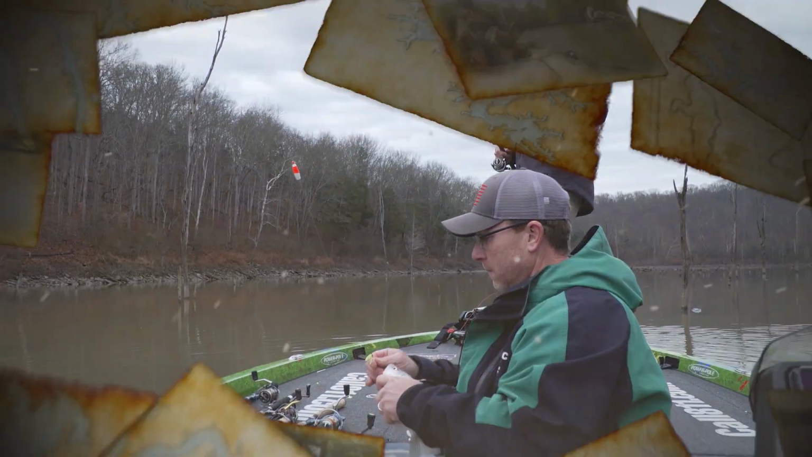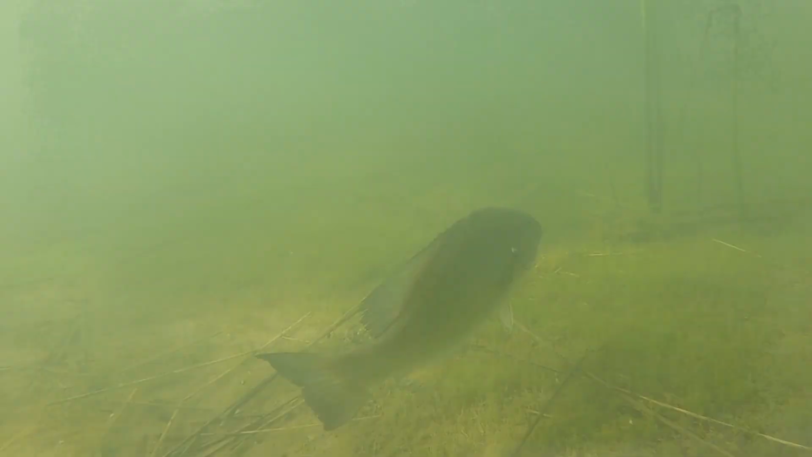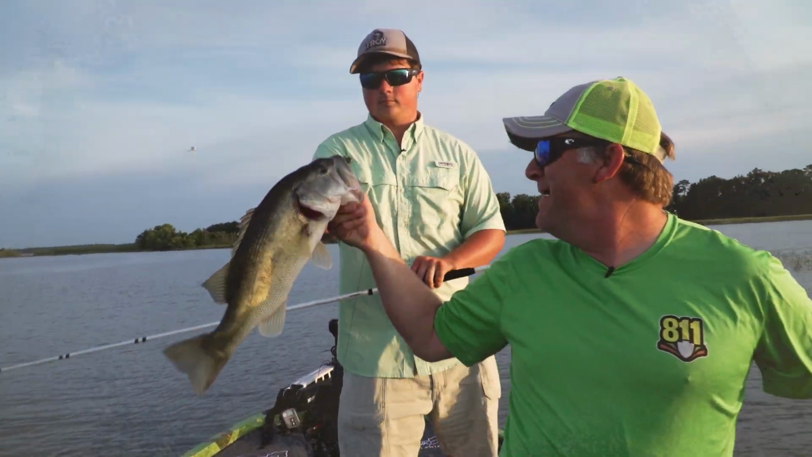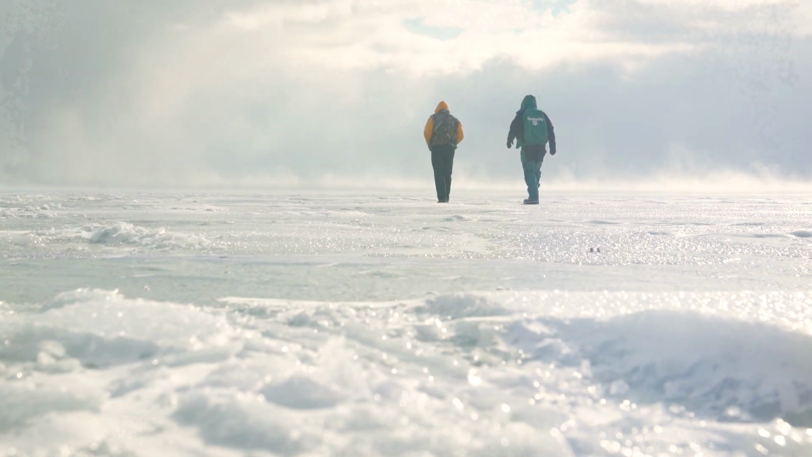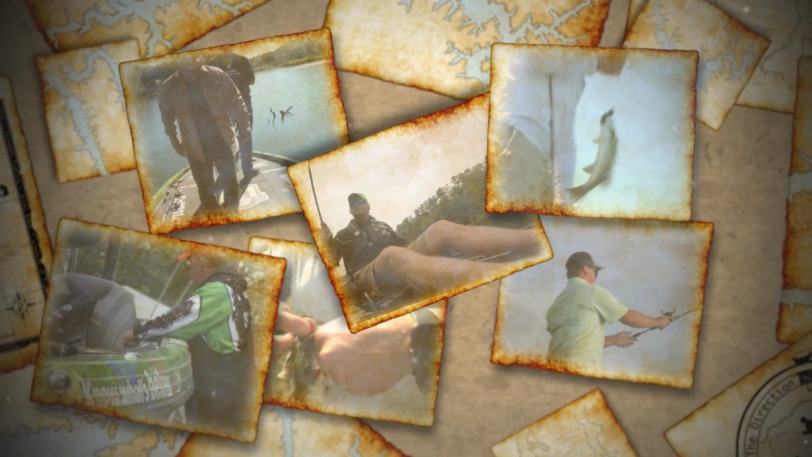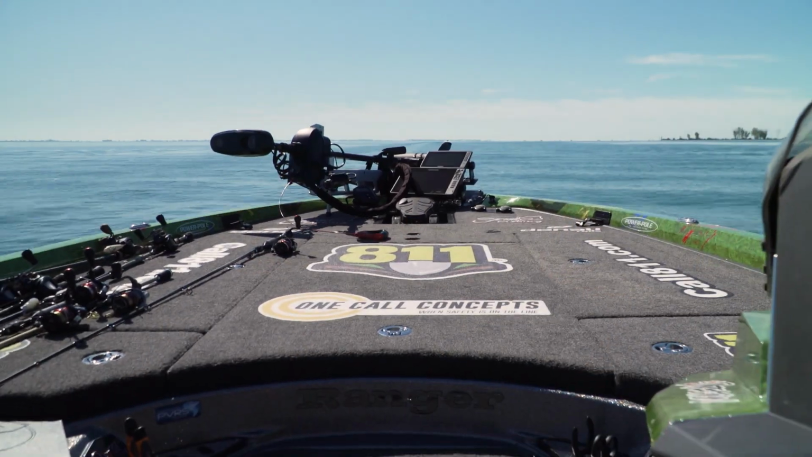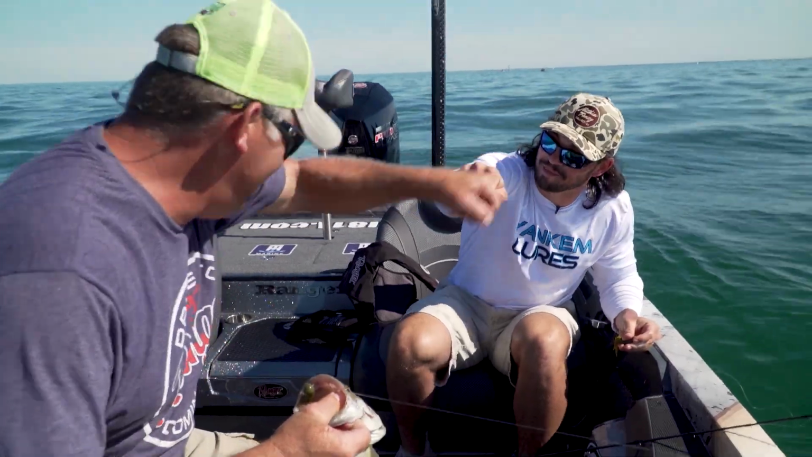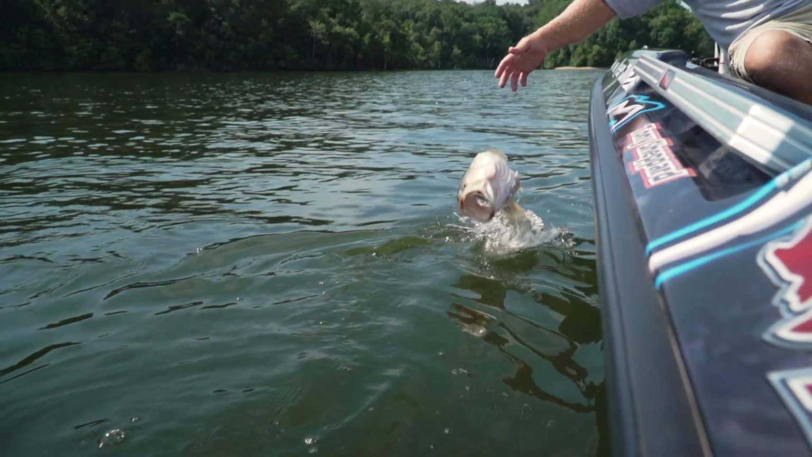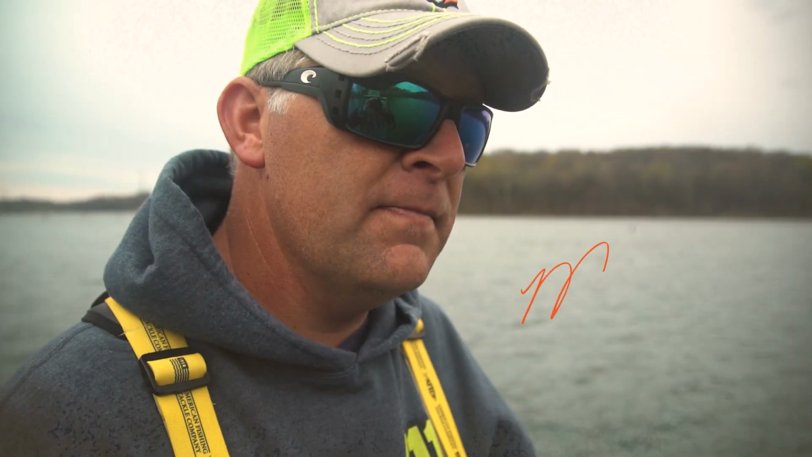Look at this. Everyone has a story. Sometimes it's about catching monster bass. Now that's a studly mudly, baby. And sometimes it's about life's lessons. Every story is as unique as the person who tells it. So join us as we make some new friends, reunite with some old ones, catch a few fish, and share a story or two. I'm Mark Stowe, and this is The Direction.